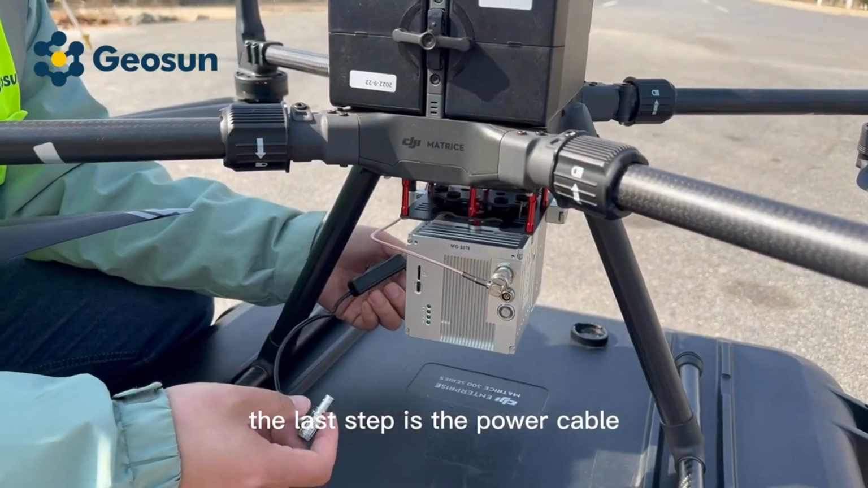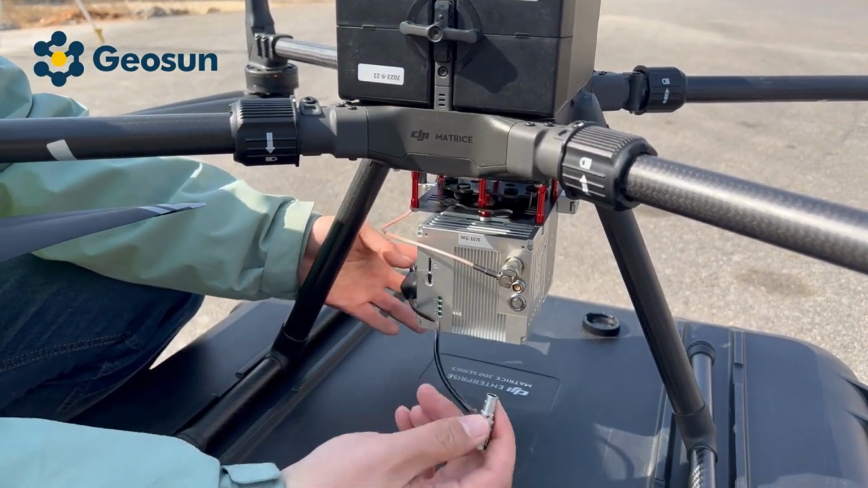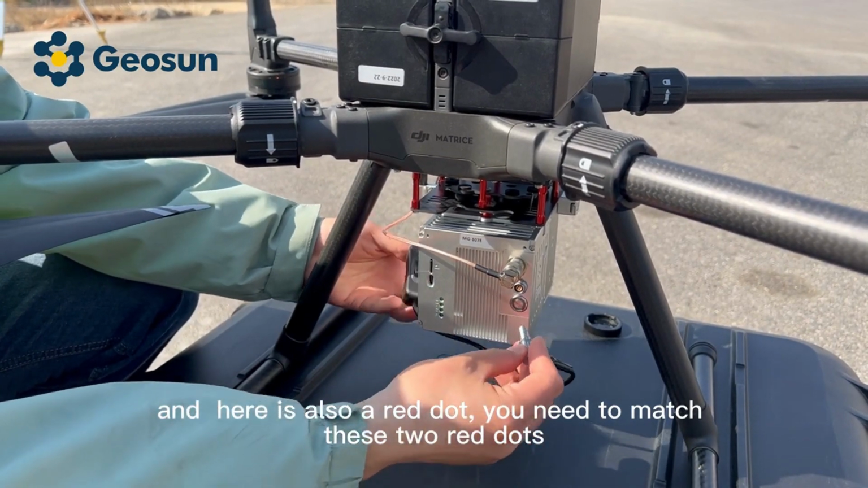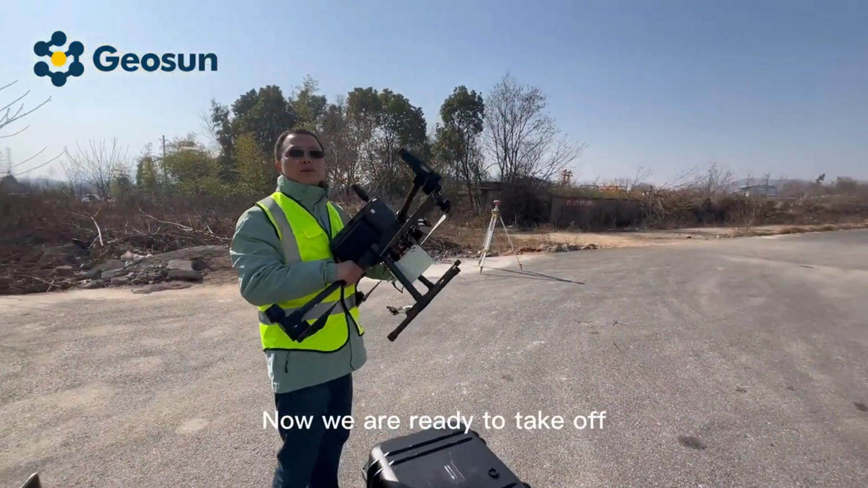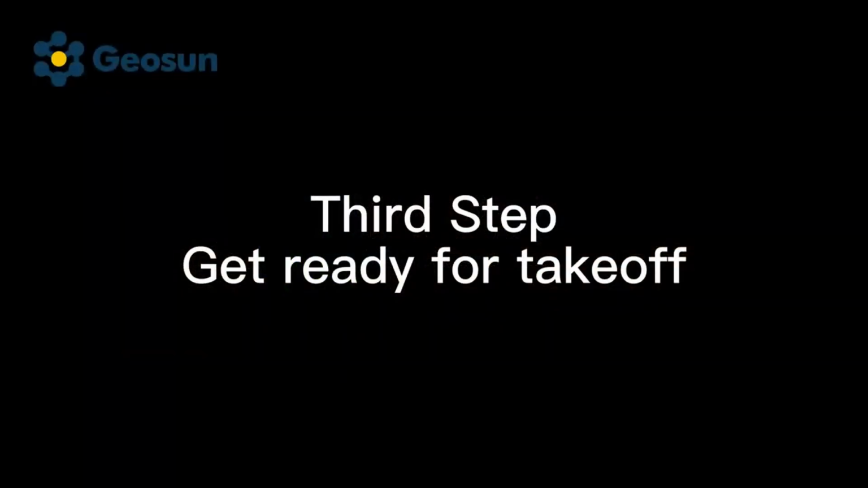The last step is the power cable. Here is a red dot, and here's also a red dot. You need to match these 2 red dots. Now we are ready to take off. Third step, get ready for takeoff.